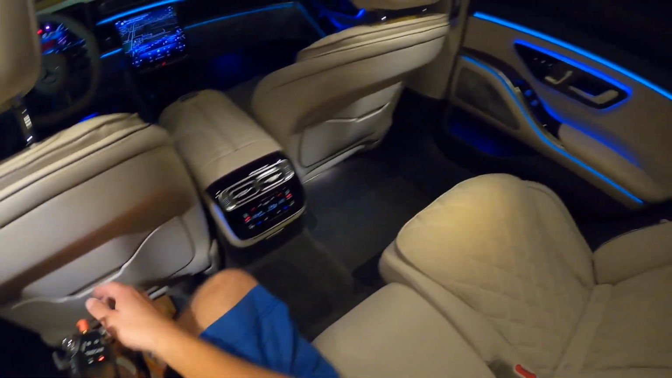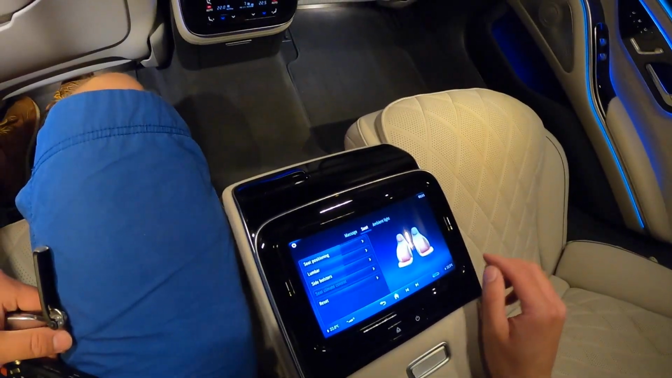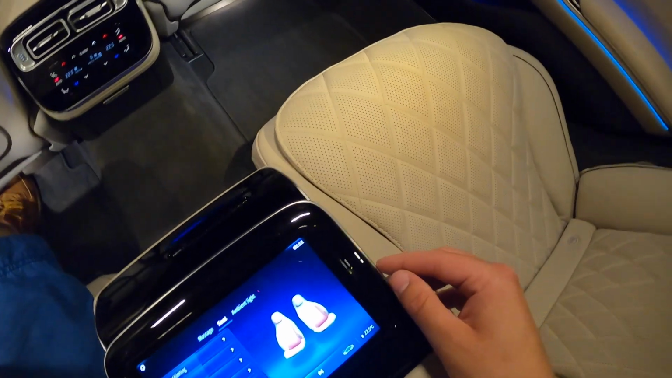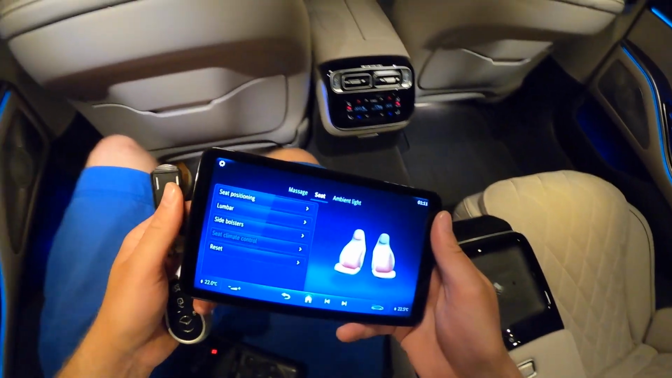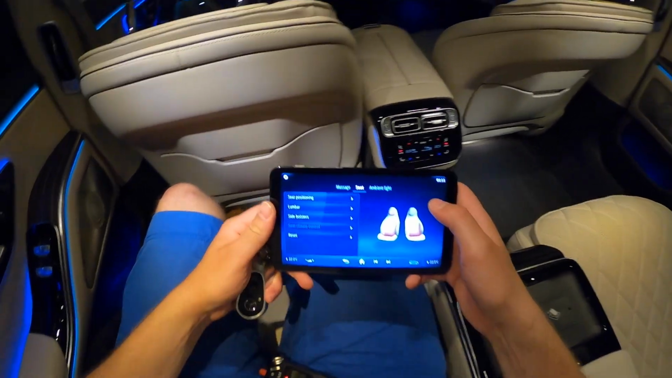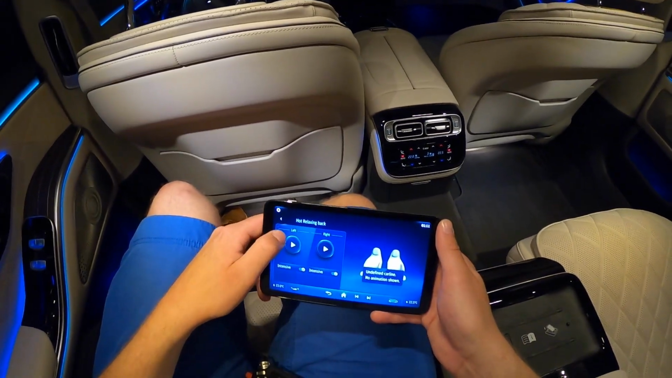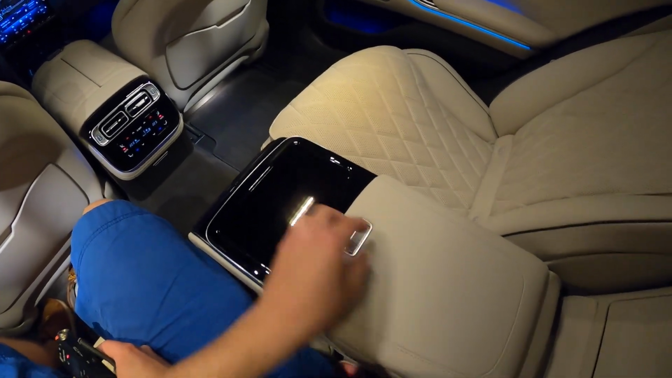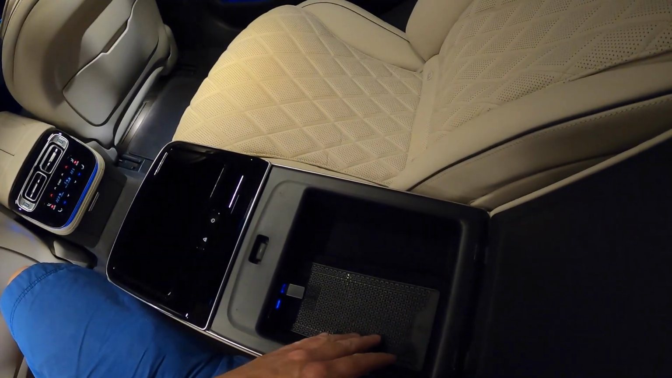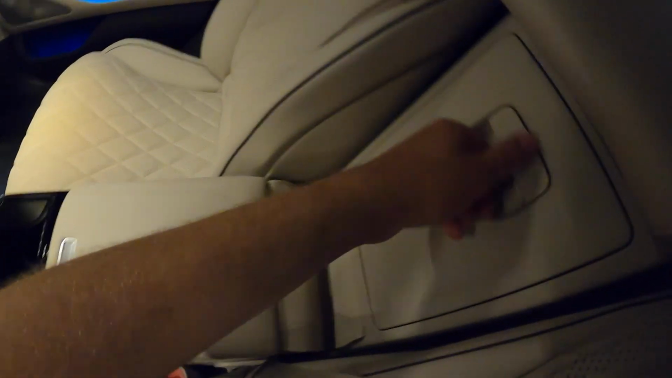This is pretty sturdy. Oh, and there's one more trick in its sleeve. We have a little tablet here. Good old Samsung tablet. And we also have rear massage function. And this is like pretty real and actual massage. And here we have also the rear wireless phone charger and ski pass-through.